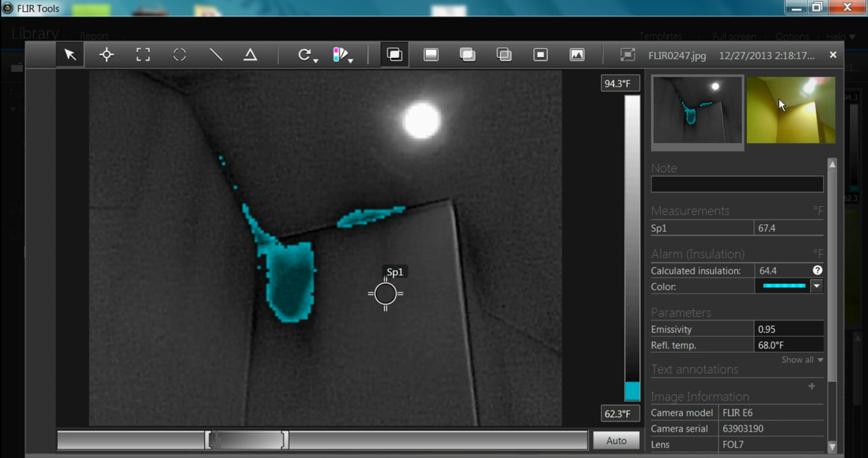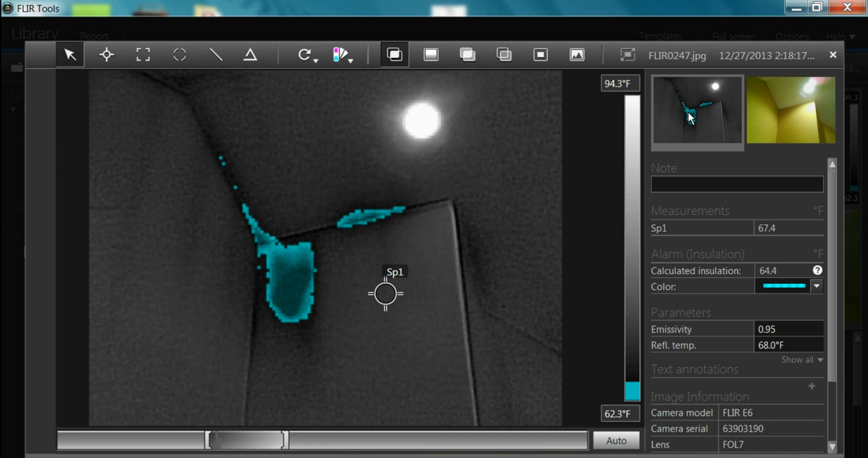Same new construction home. Let's look at the JPEG file. What we're going to talk about is right here. Looking at the walls and ceilings with my eyes, I see no problem, nor can I see this area from the attic spaces above. Scan it with the thermal camera: air infiltration and a missing piece or disturbed insulation here.